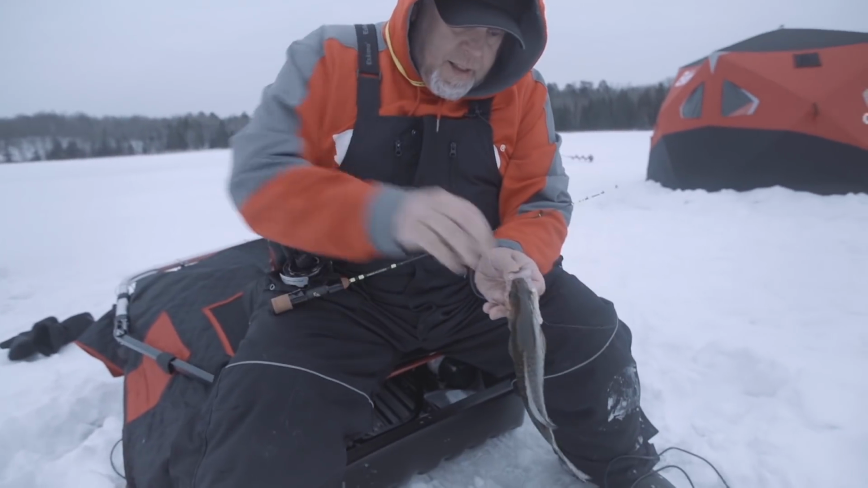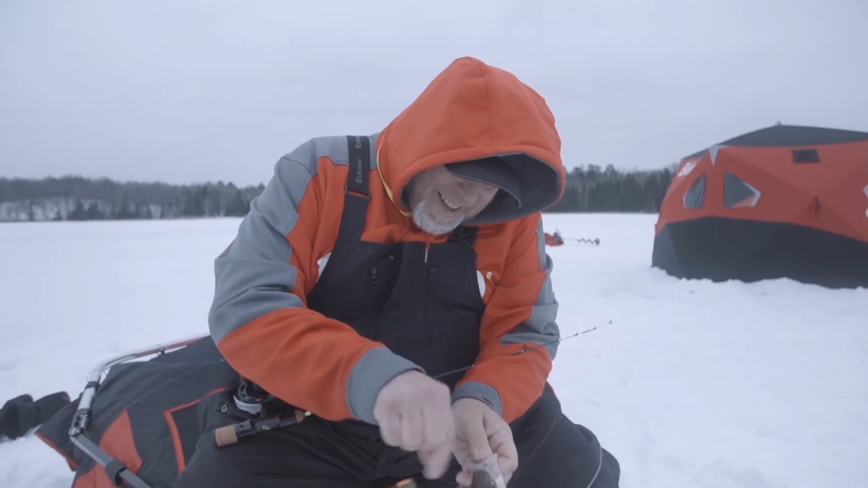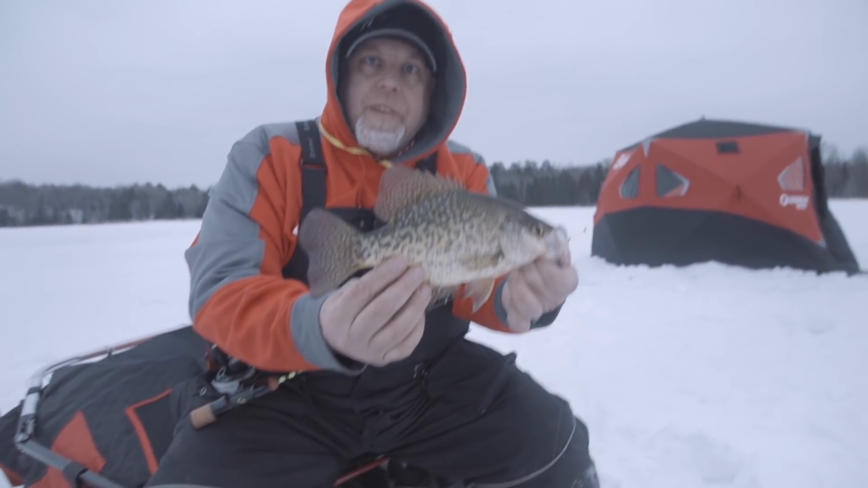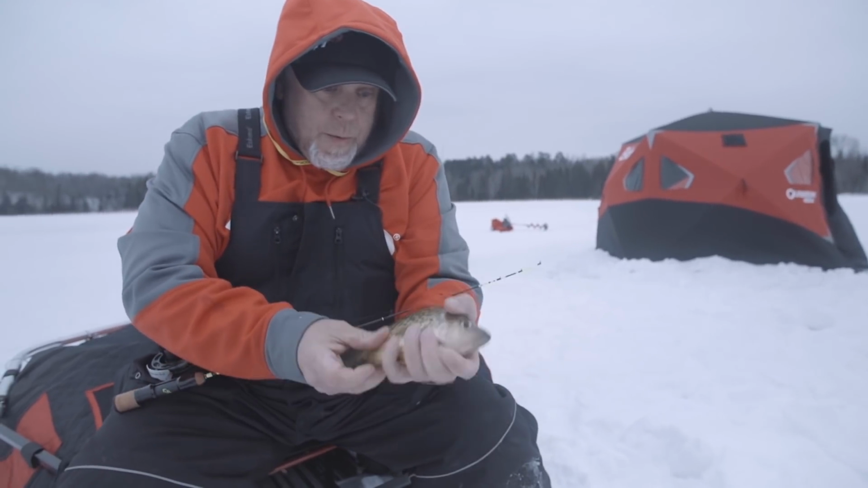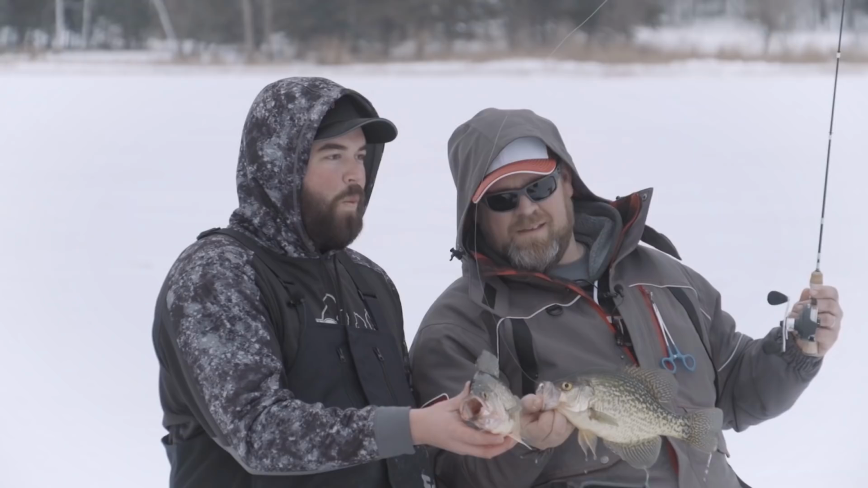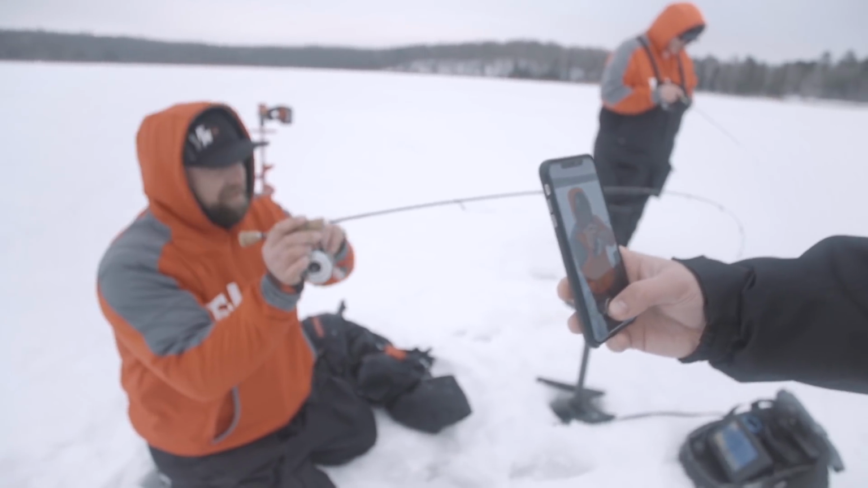Not bad. That's the thing about these basin crappies. They come in all shapes and sizes. You can find giants and you can find scrappy little fellas like this one. We're gonna let him go. Super tanker hooked up.